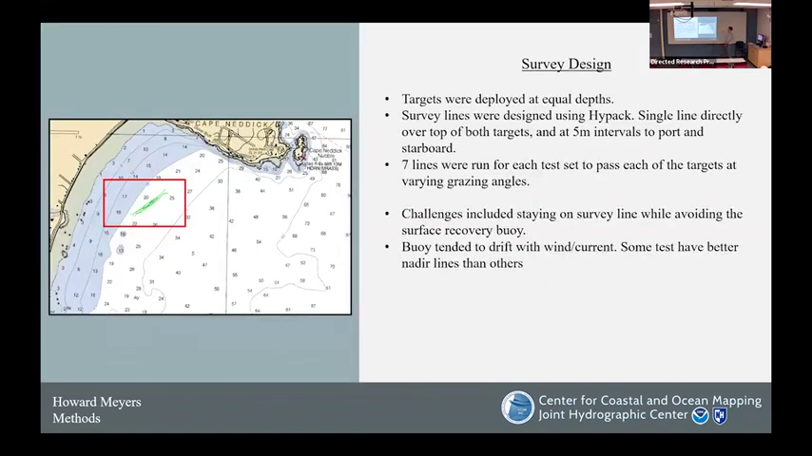So at Long Stands, we deployed our targets at equal depths. We set a line plan and hypack to be directly over the target, and then at 5 meter intervals on either side.